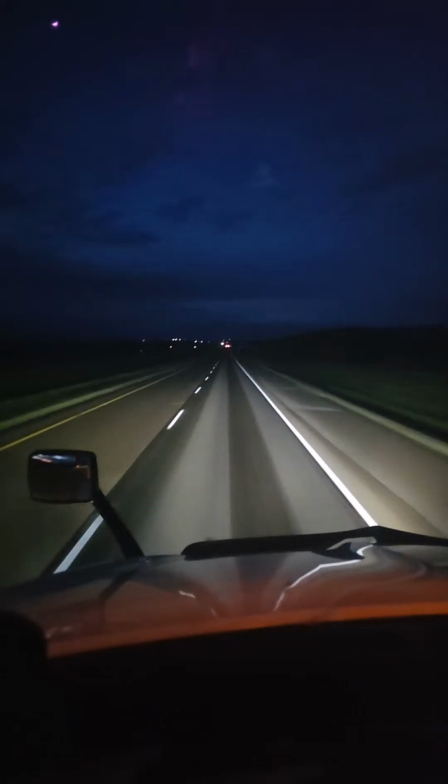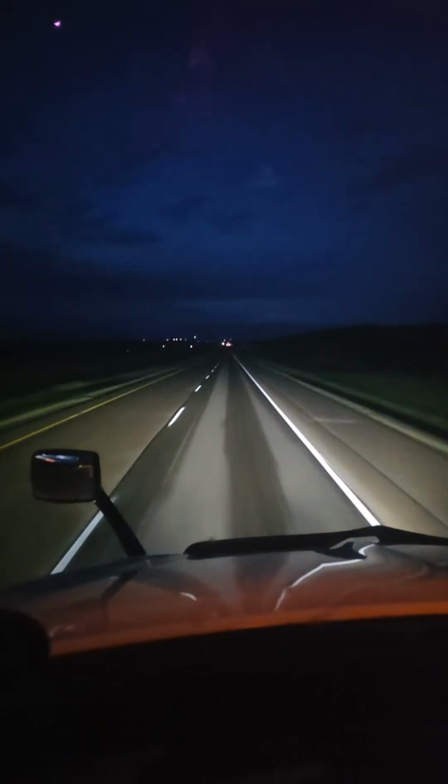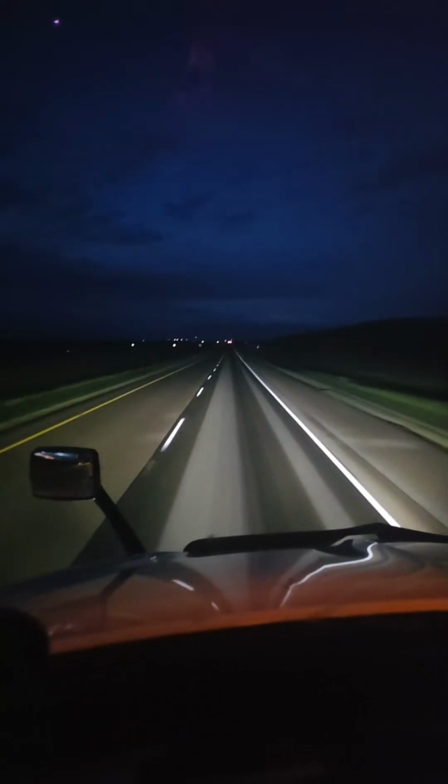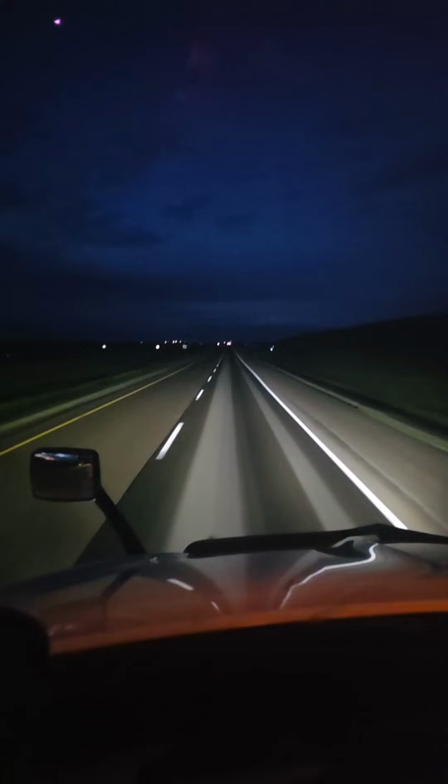Sometimes I feel like the four-wheelers do that intentionally, right? Like it's on the left lane, behind me, with the high beams on, and it's not even passing, you know?